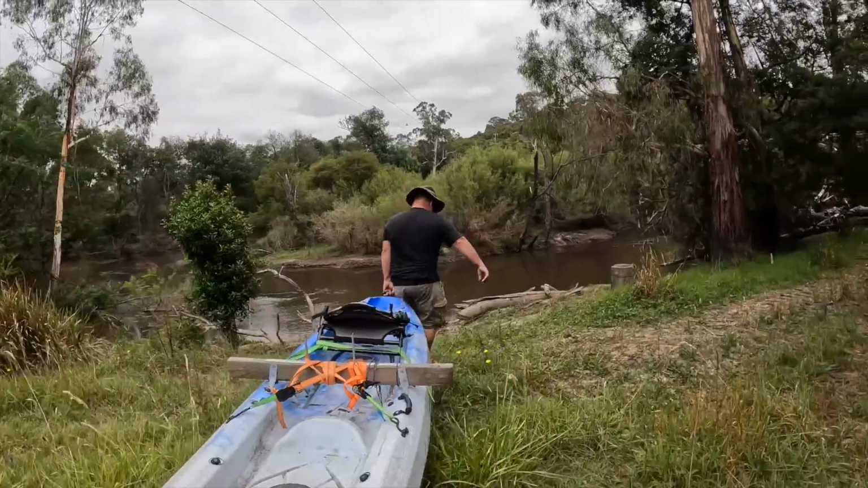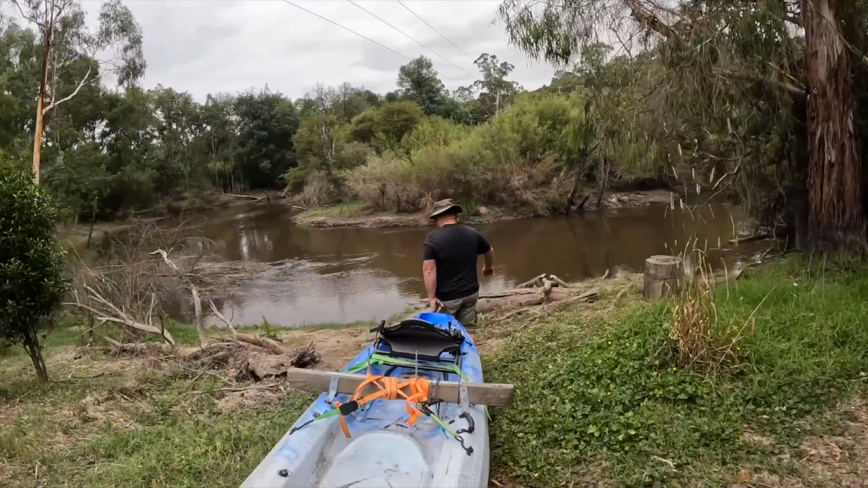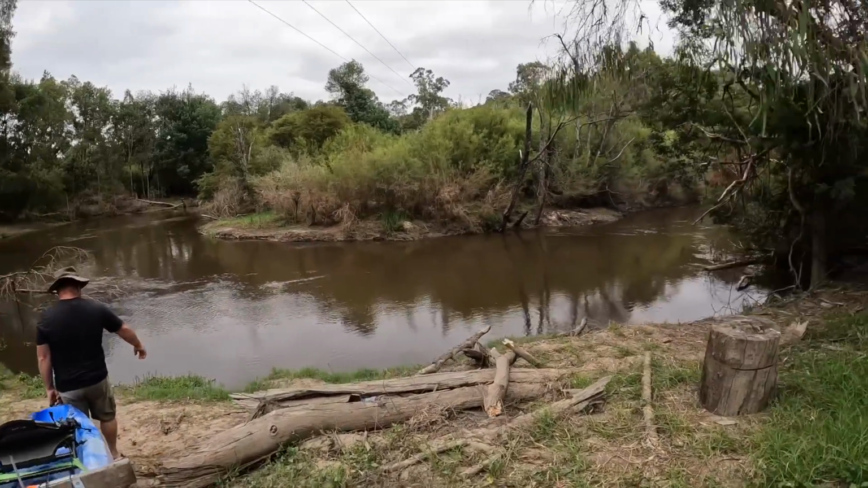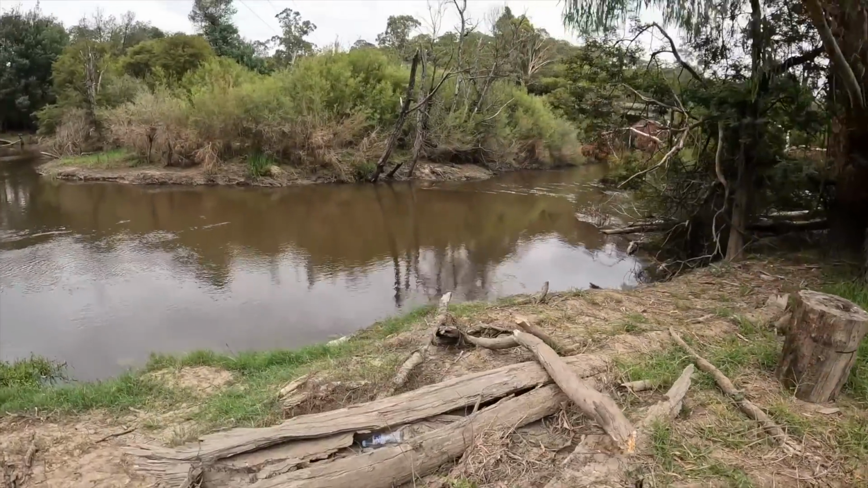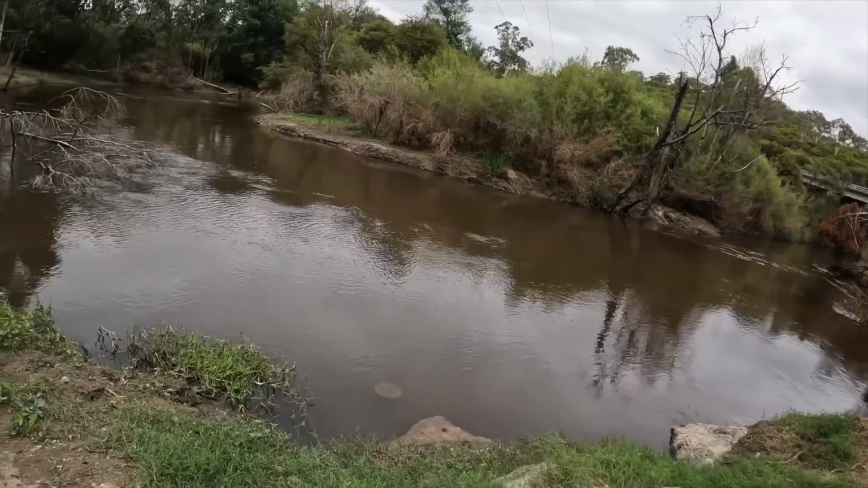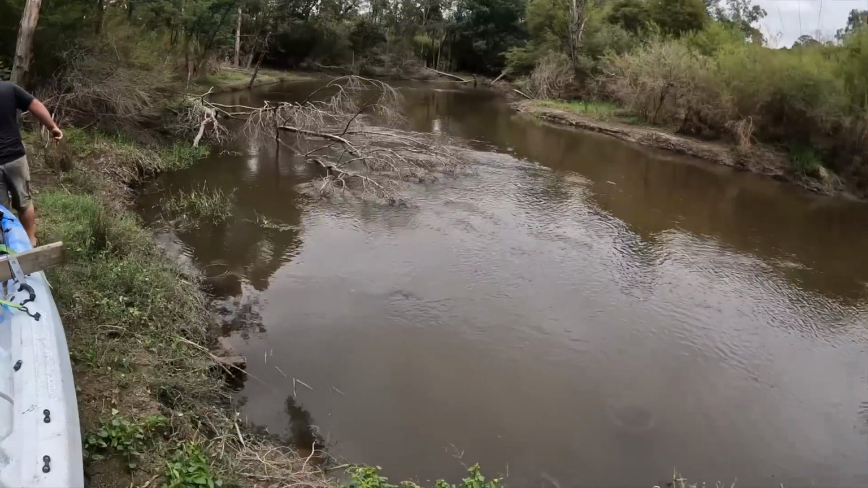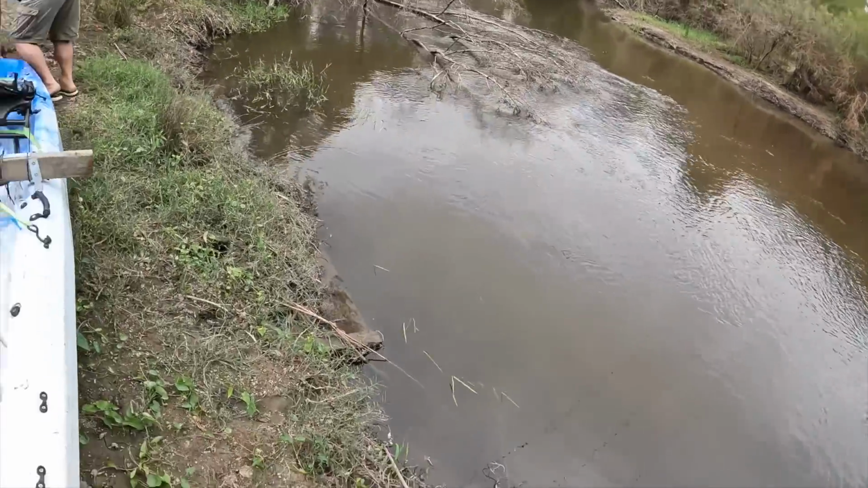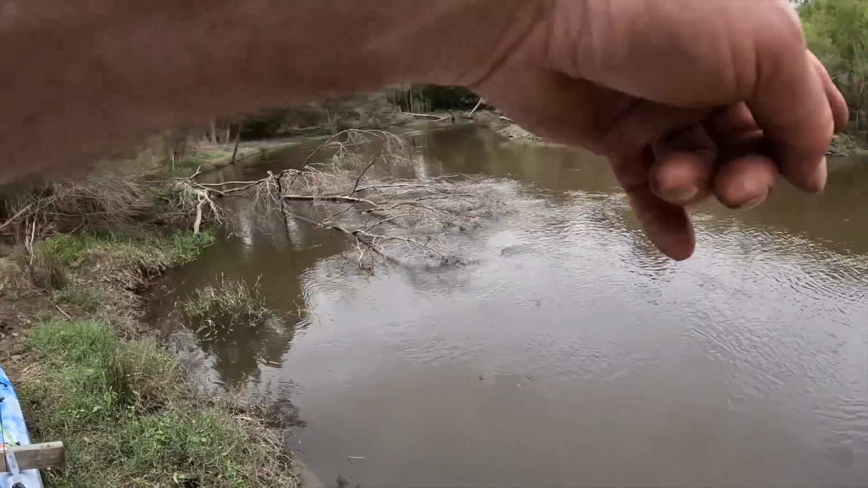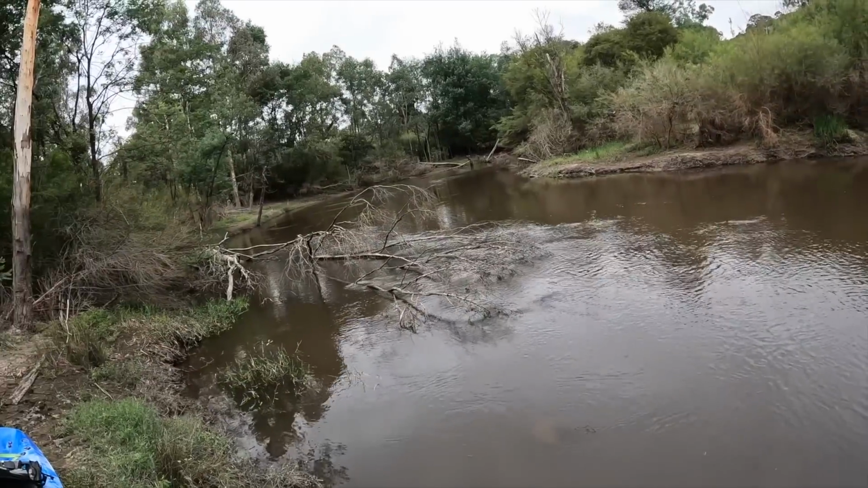Dan's going in at the location that is definitely the deepest section in the river. Well, there used to be a dock here, it looks like. Yeah, or an old bridge back in the Aboriginal days. 1, 2, 3, 4, 5, 6. There was a bridge here for four-wheelers or something.